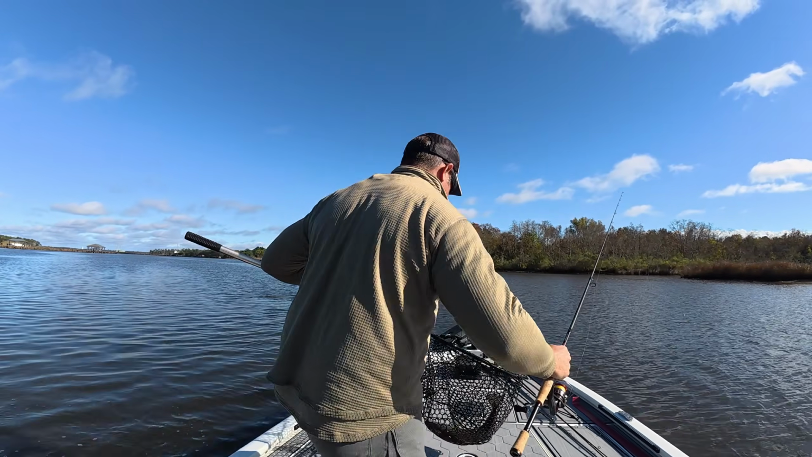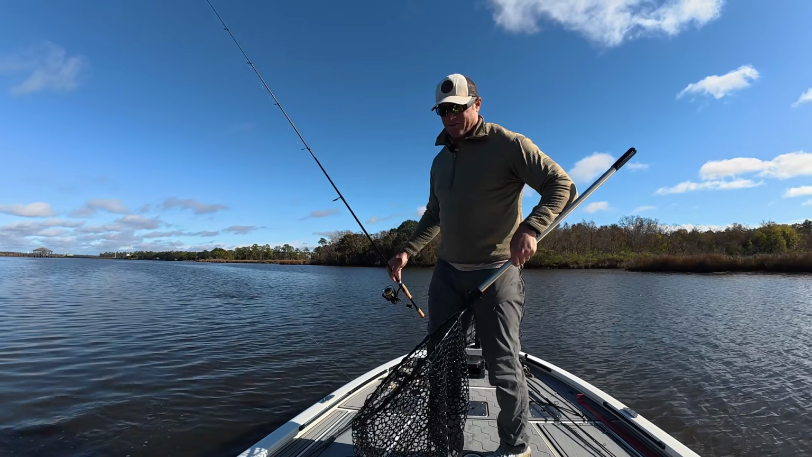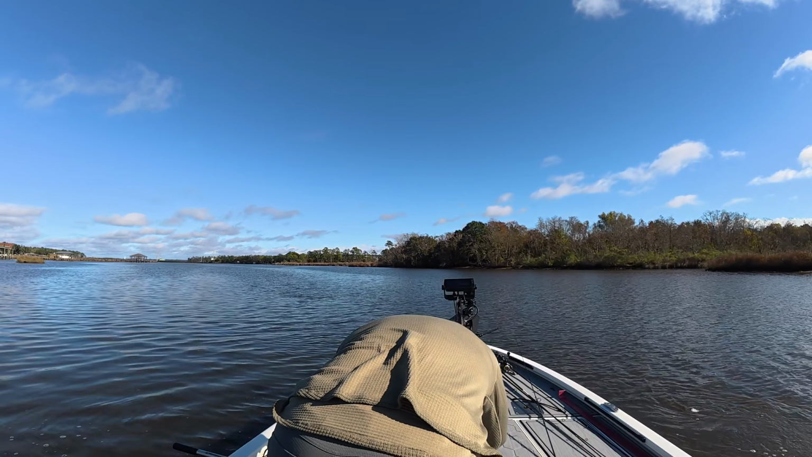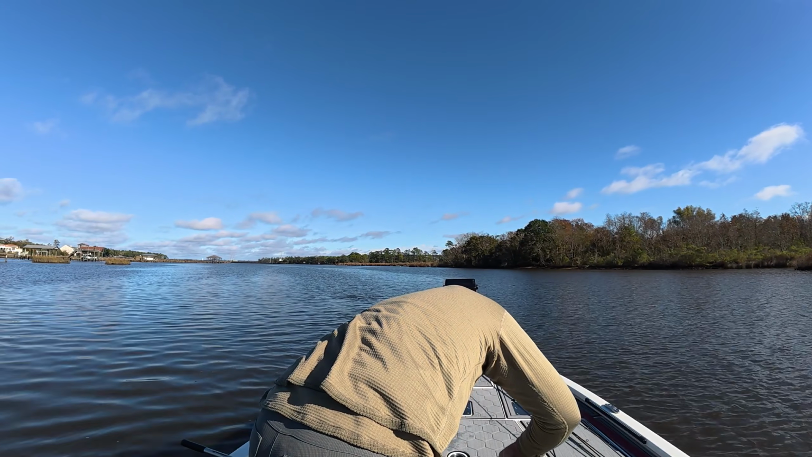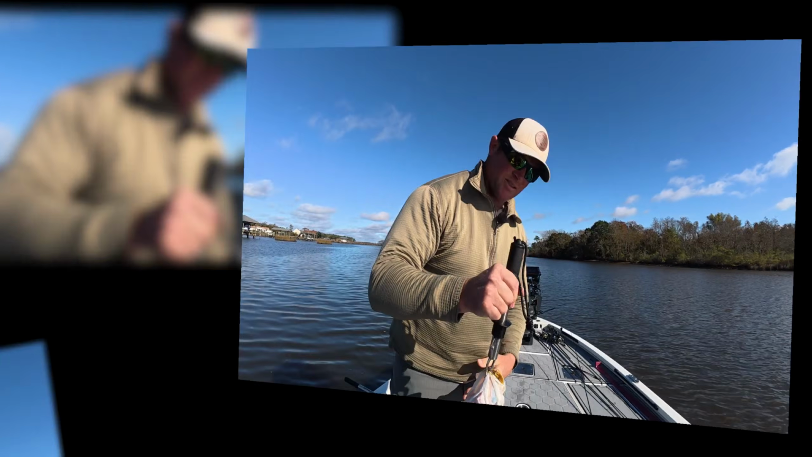She's got to go, y'all. She's too big. Check out the shoulders on this girl. It's a pretty fish right here. This is a fat fish right here. We're gonna need the Boga Grips on her. Man, she choked it. Check out this fish, y'all.